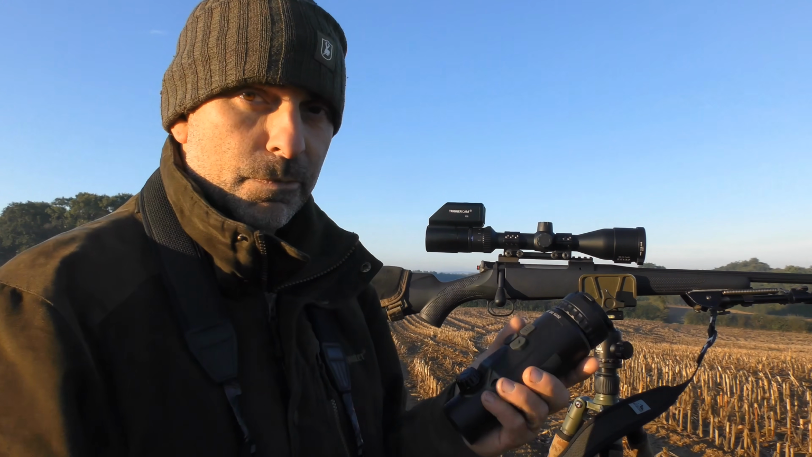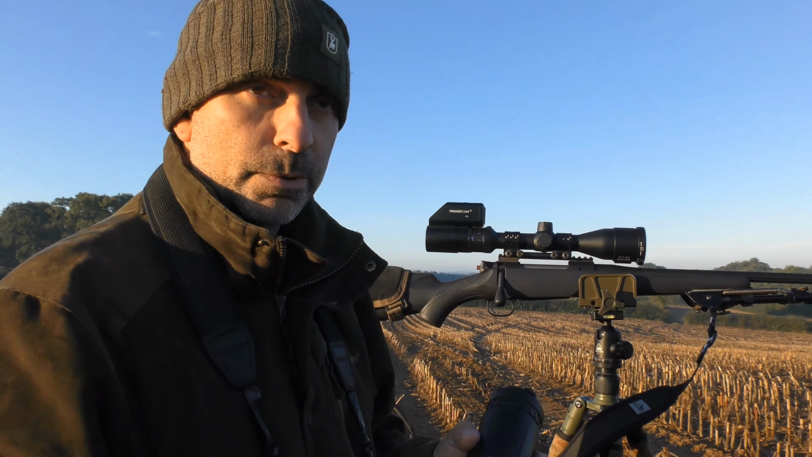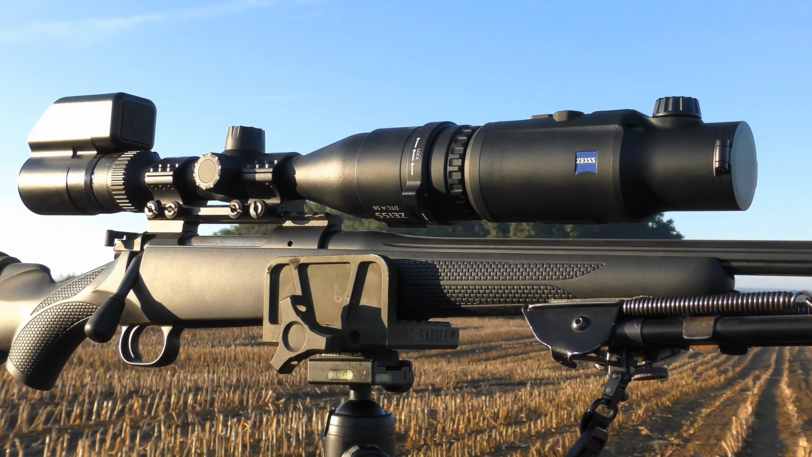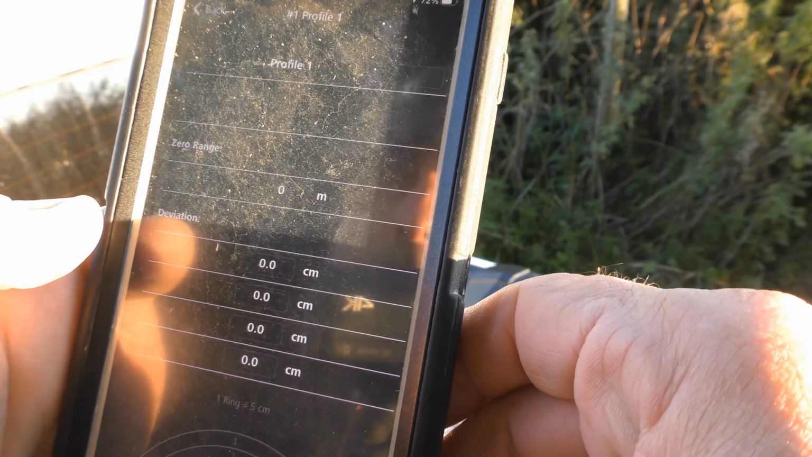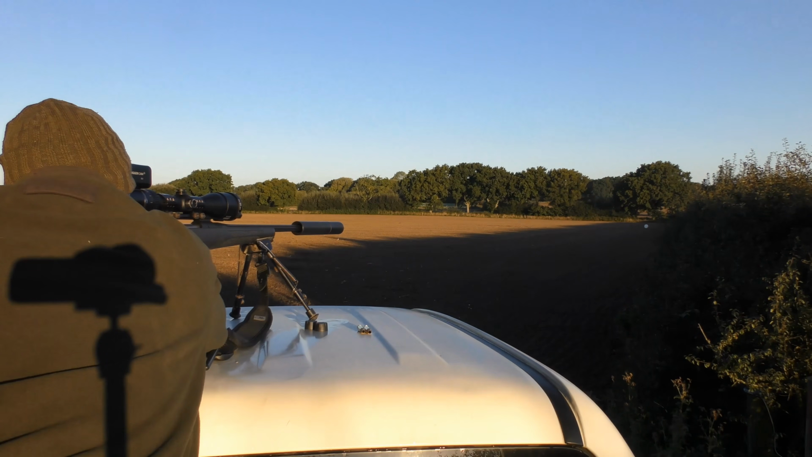The only downside to this is it doesn't record directly to this unit, but you can stream it to a phone, so you should be able to record it from there, I believe. But for a lot of people that probably isn't a real issue. It basically does exactly as you'd expect from a Zeiss product, does what it says on the tin. So that is a very good little unit. The locking ring on there does do a good job of holding that in place, and you're not getting any loss of zero. Now what you do with this is you pair this to the Zeiss hunting app, and from there you can adjust it within, well, I think millimeters to get it bang on where you want it.